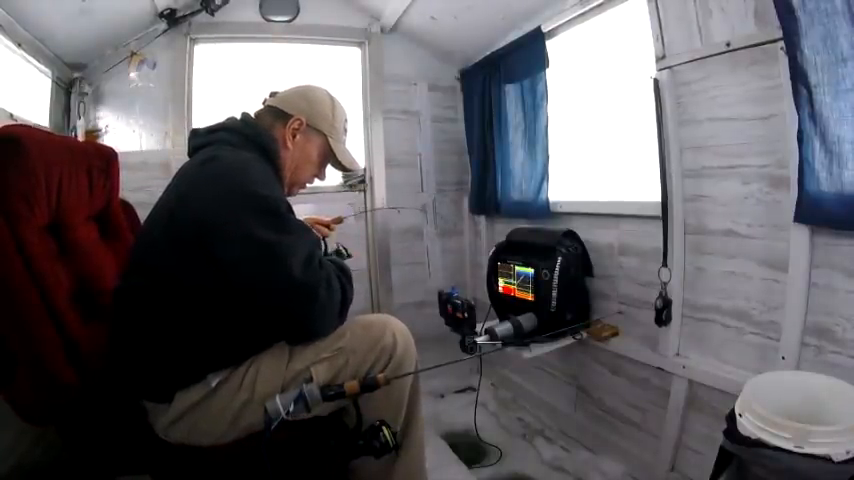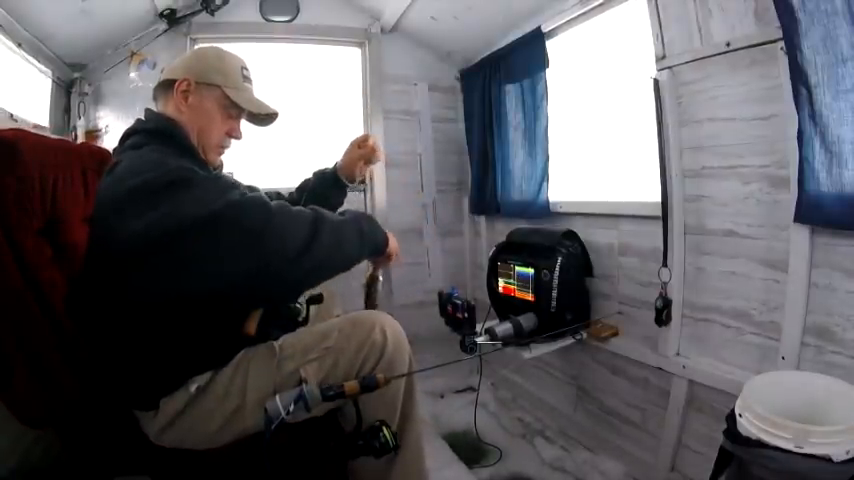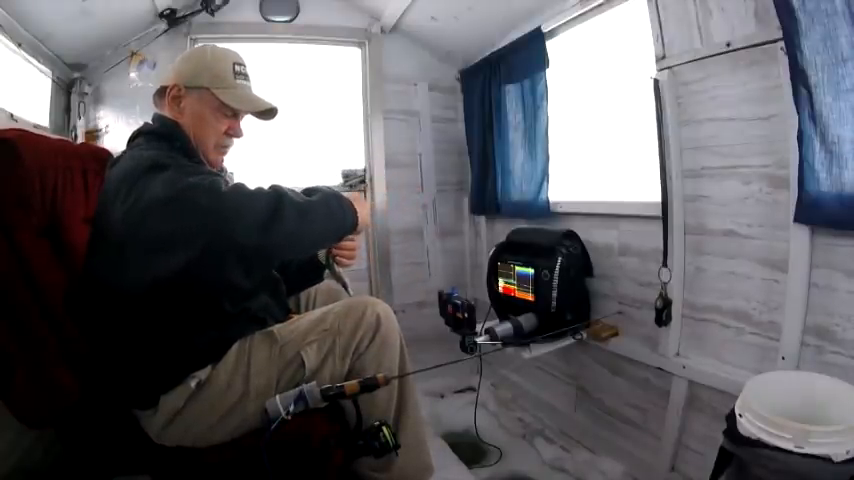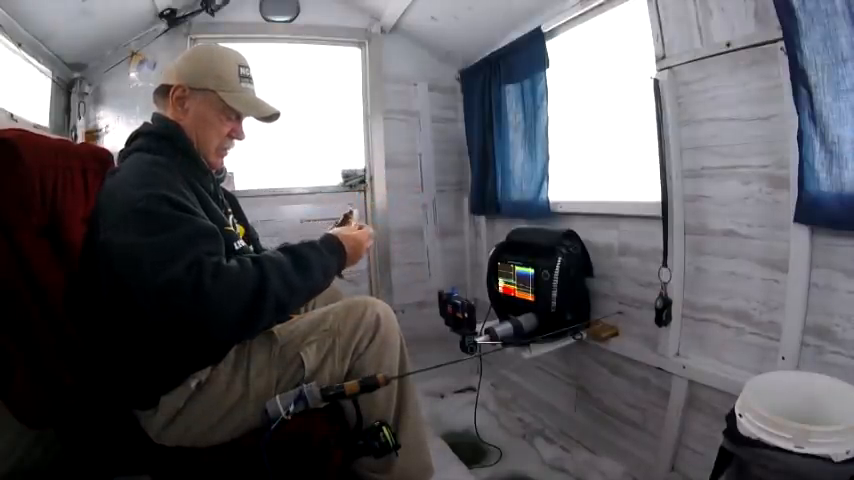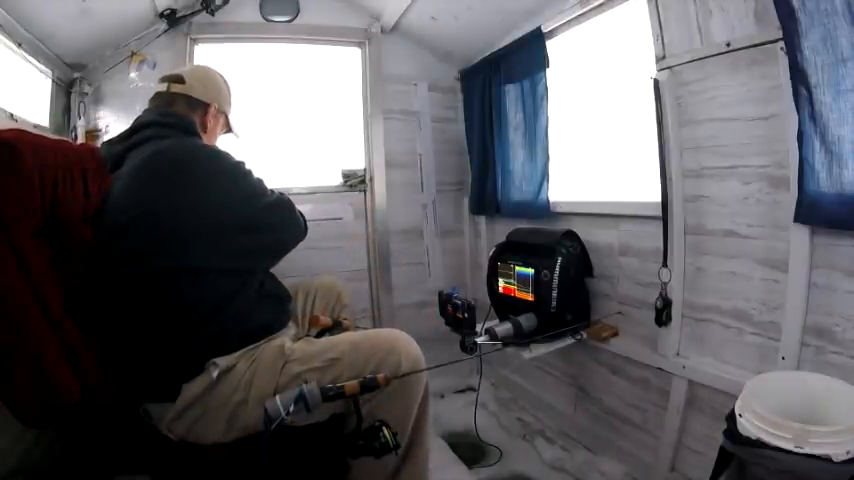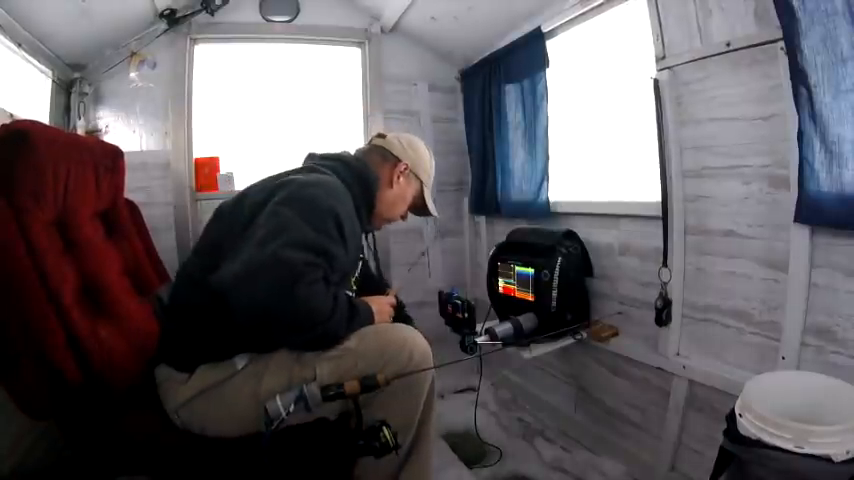Then a giant. And this is our first fish of the day, is a walleye. Let me see, about an 11-incher. Yep. A foot-long walleye right there. Okay, down he goes. Get going, buddy.